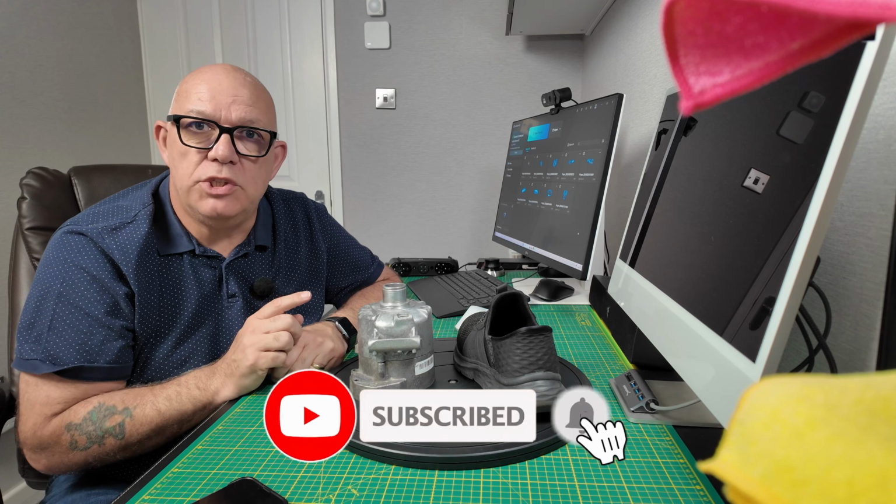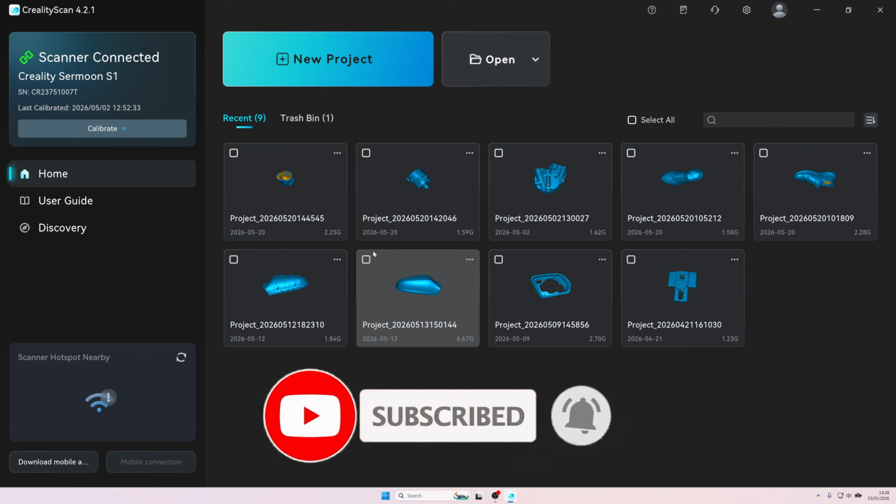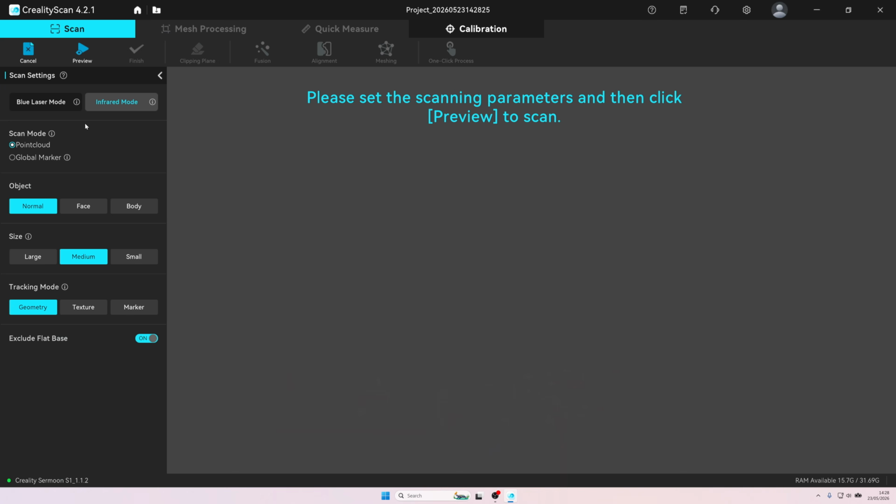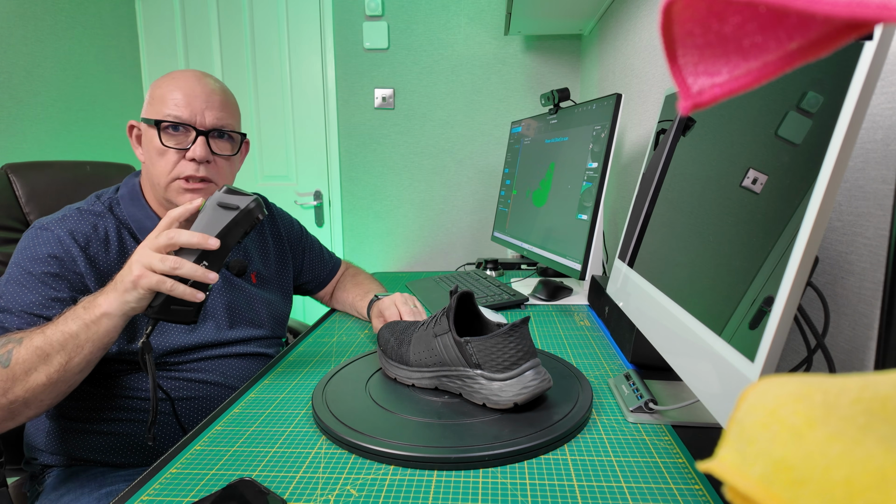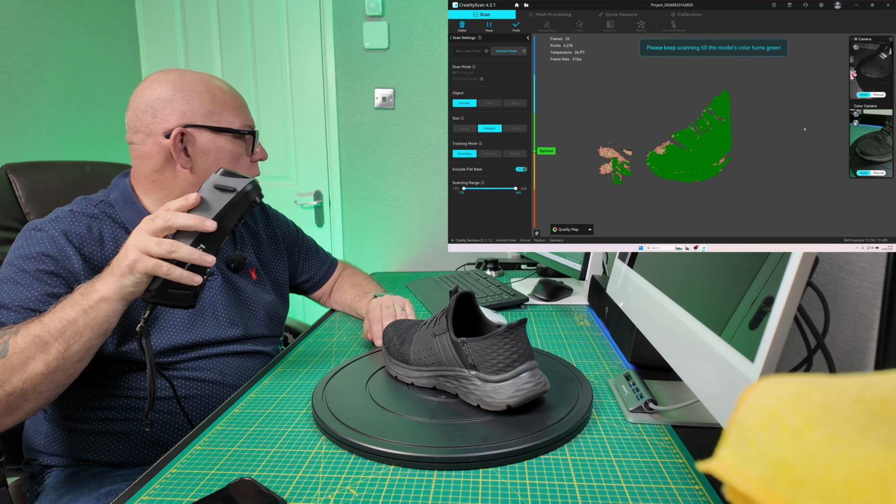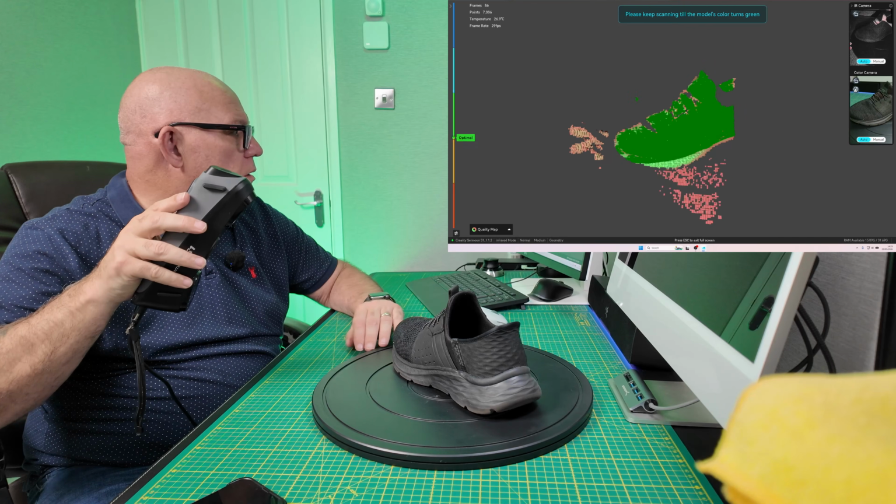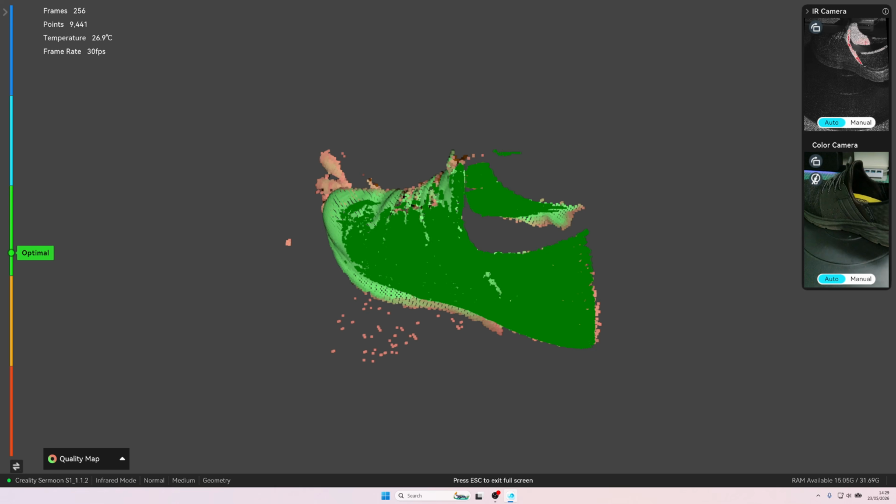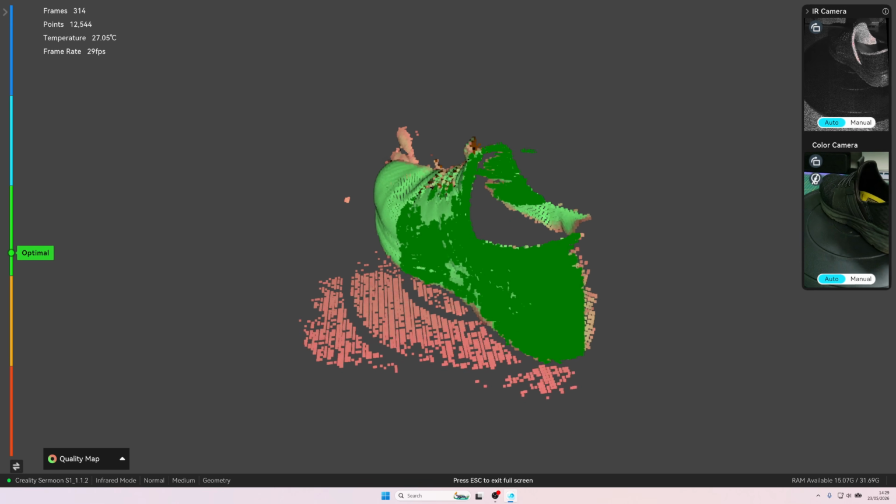So first of all, let's do the shoe. At the time of this video, Creality Scan is at 4.2.1. Infrared mode. I'm going to do them both in normal object, medium and geometry tracking. So let's start off with this side then where we've got lots of features. Just going to go around the shoe, nice and steady, and see if it'll scan it.